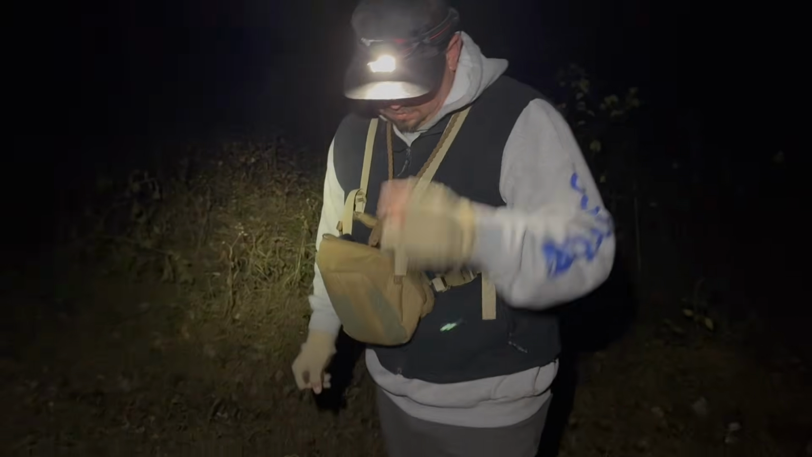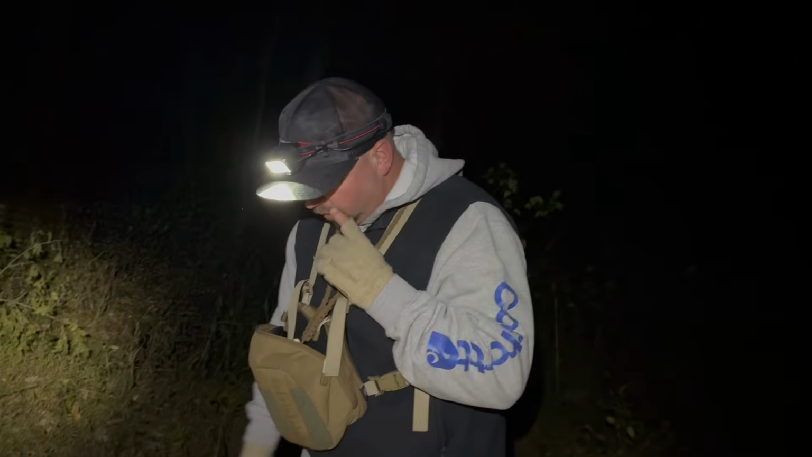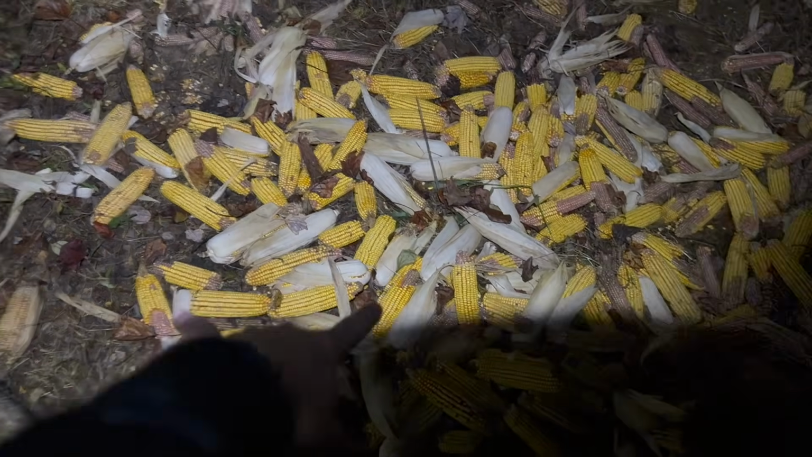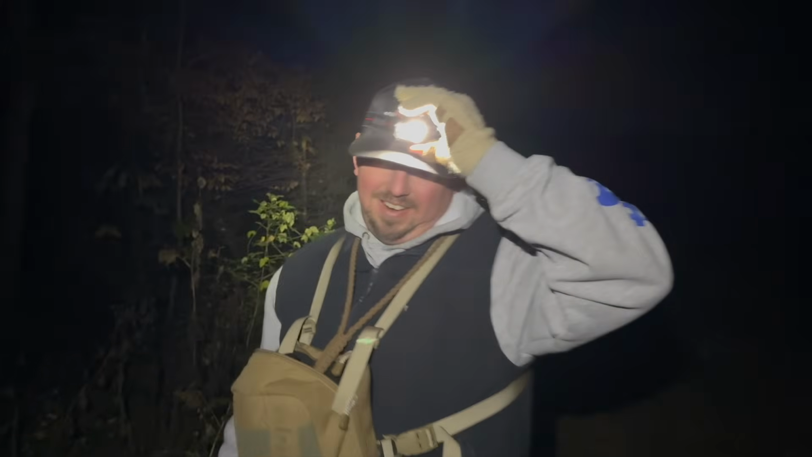a shotgun. What's that one, a male or female? Female. So we got 2 males and a female. And they're coming in here eating his cob corn. I love my corn. They love his old, I love your cob, Guffy. I love my cob. They like your cob.